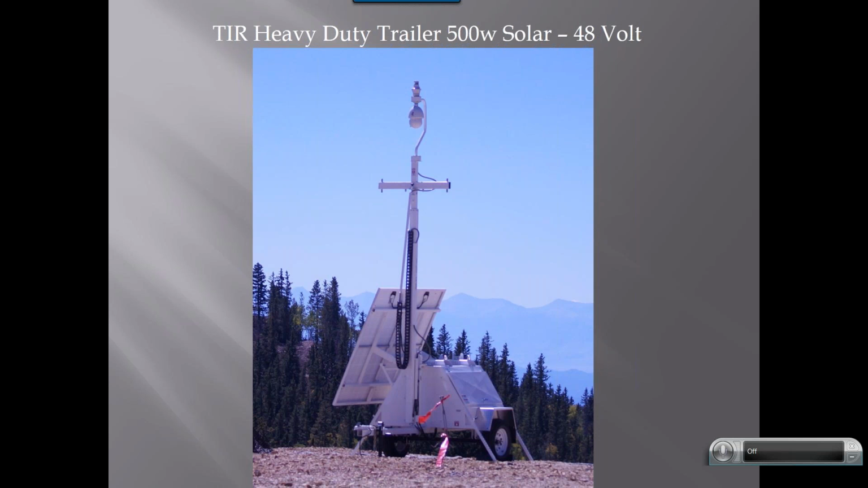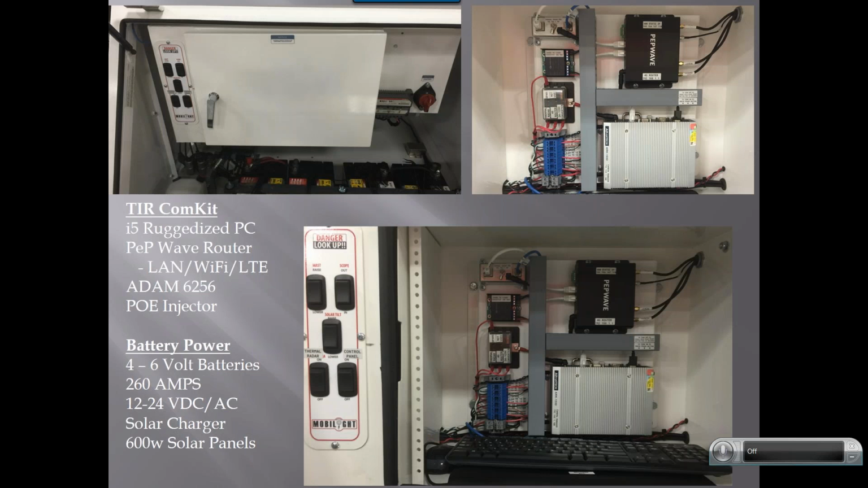So the entire unit will fold down, and then can raise the mast up, and then there's a button that will continue to raise the mast up to a point of about 30 feet high. I don't believe the mounting or the mast can go higher than that. I would have to check on that, but typically our mounting is about 8 meters high, 20 to 25 feet high.